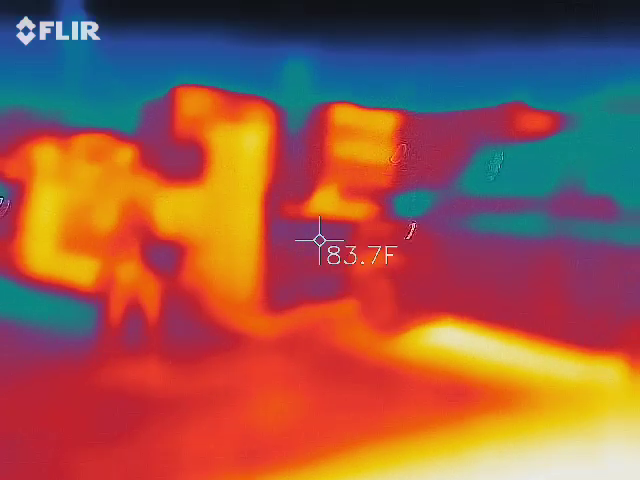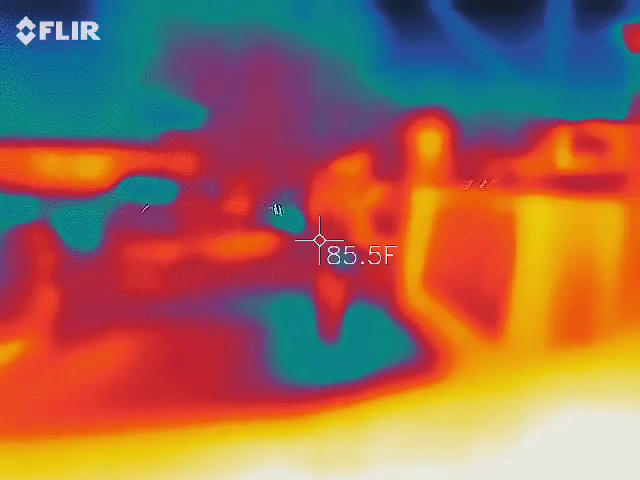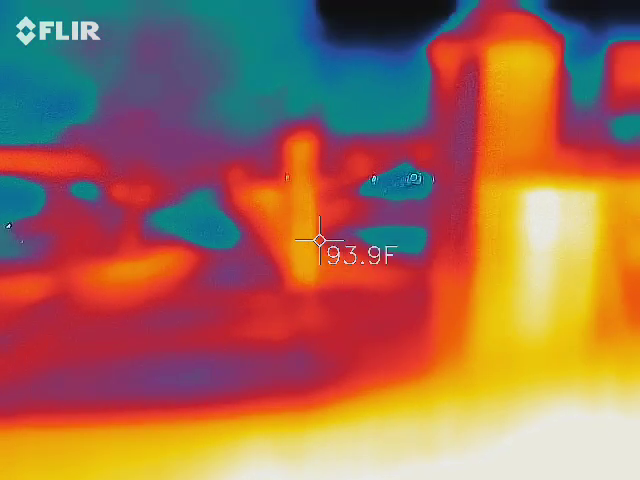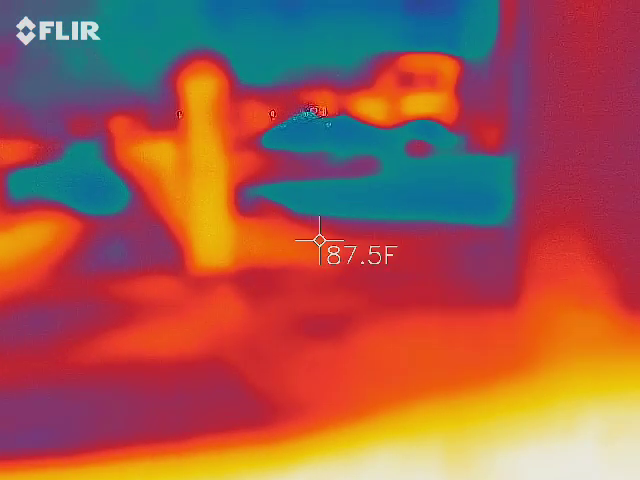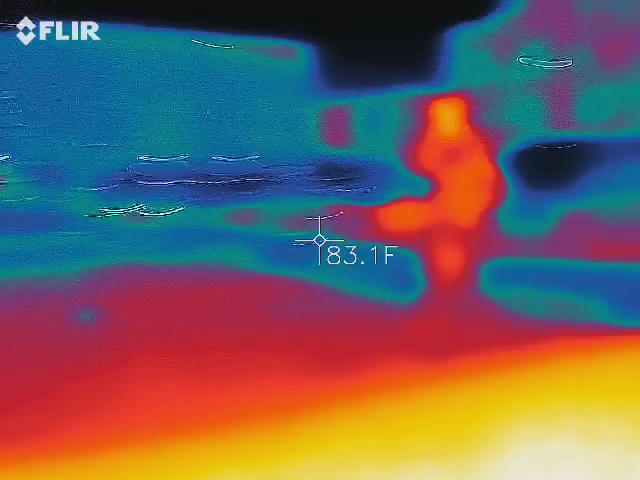Watch your feet. I feel like I just walked through a spider web.